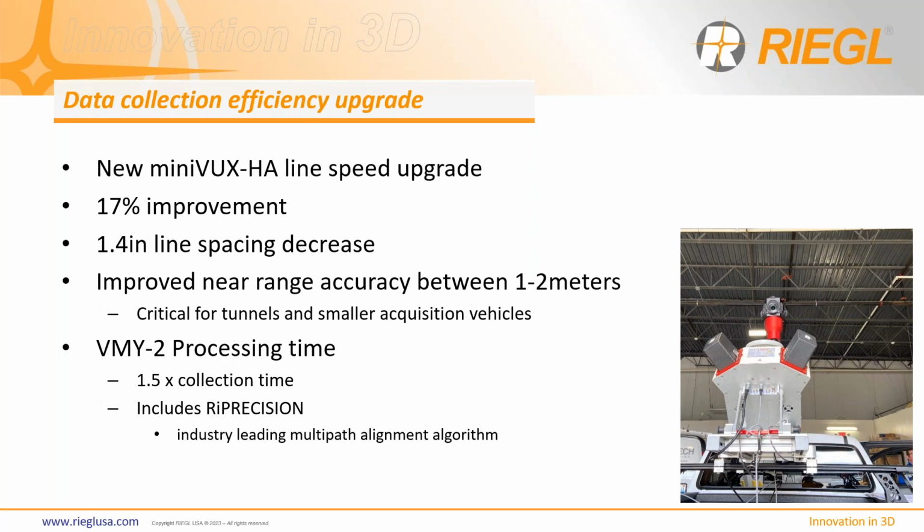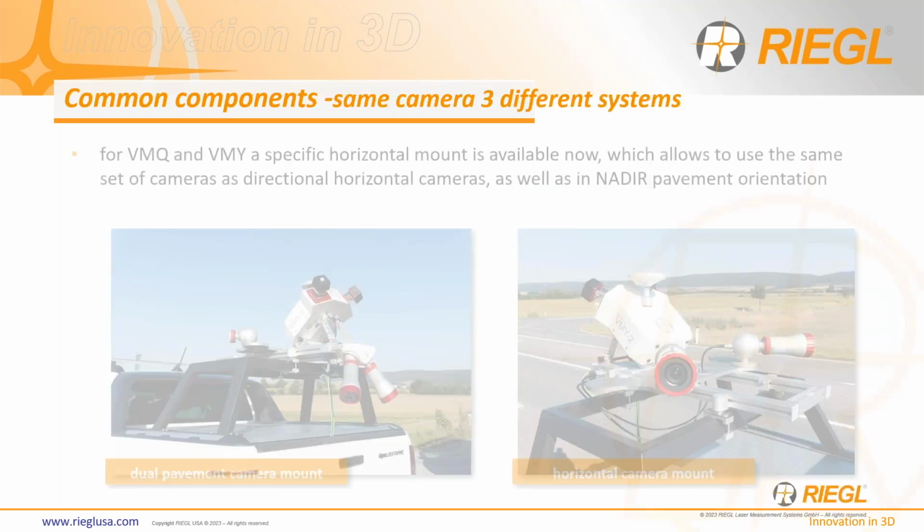And generally speaking, with a VMY2, our processing time is rather light because the data size is not as heavy as our higher speed systems, such as the VMX2HA with the higher line speeds and the number of points.